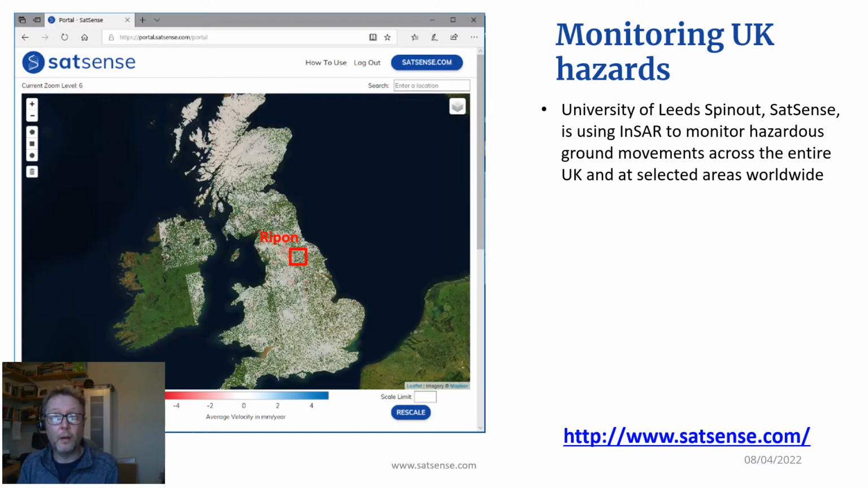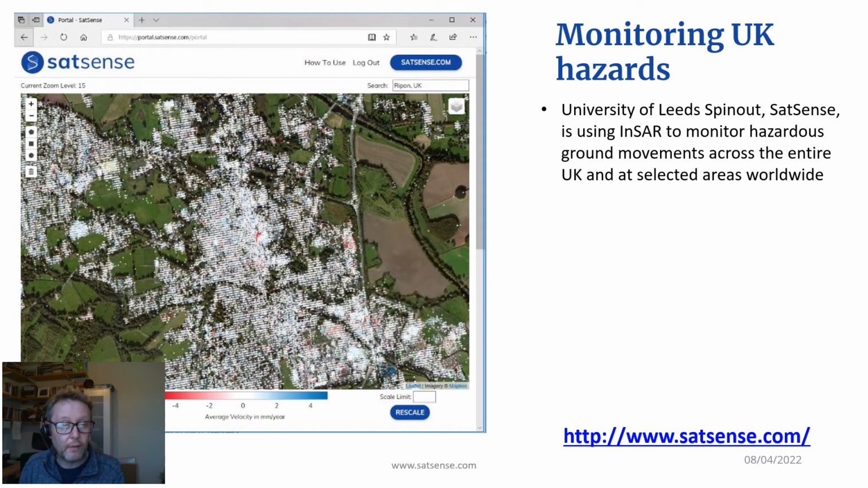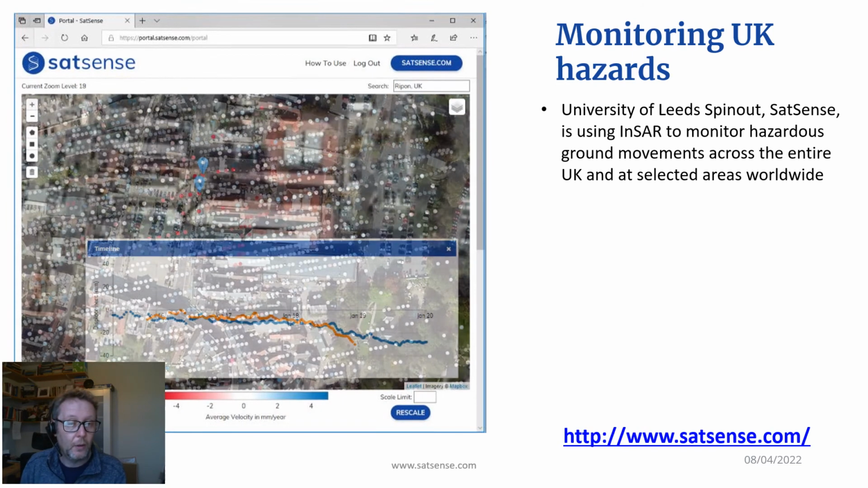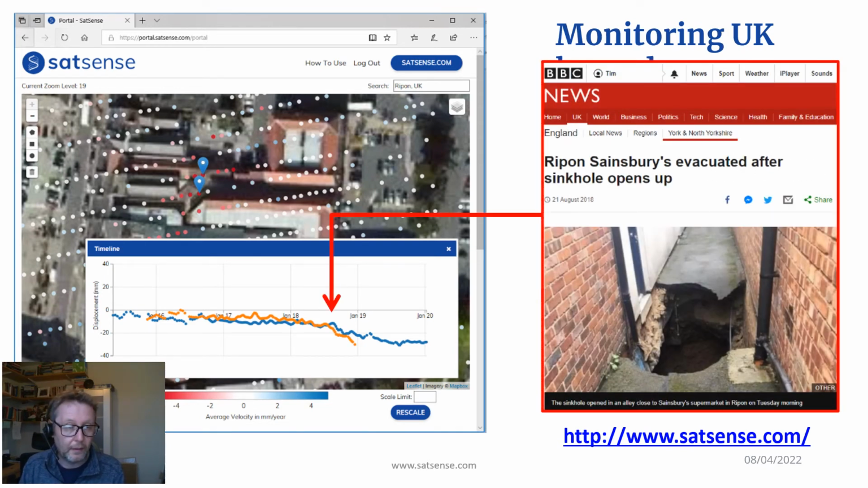Close to home, the University of Leeds spin-out SatSense, which you'll hear more about later in this meeting, is using InSAR to monitor hazardous ground movement across the entire UK, keeping a live deformation data set for the UK. If we zoom in on Ripon, if we zoom in on the centre, you can see a little red blob there. If we keep zooming in, we can actually look at a time series of those points and see how those individual points are moving through time. And in this particular case, you saw about 1 centimetre of subsidence that preceded that sinkhole that I showed you in the beginning of the talk.